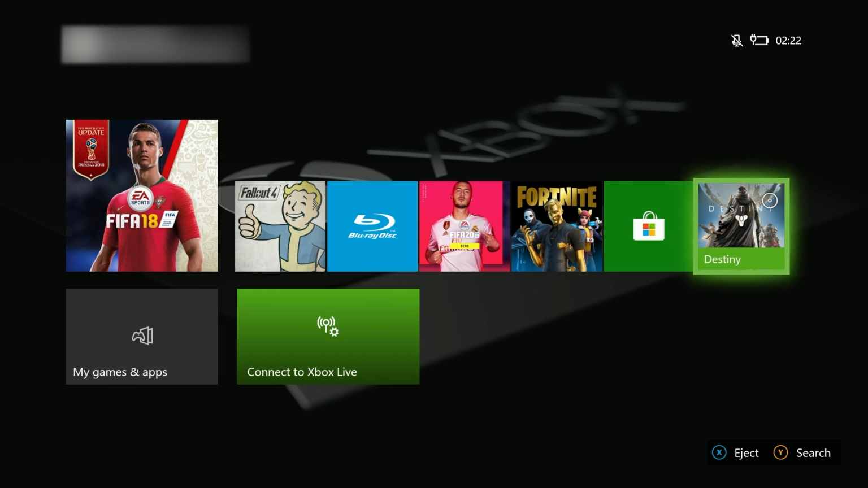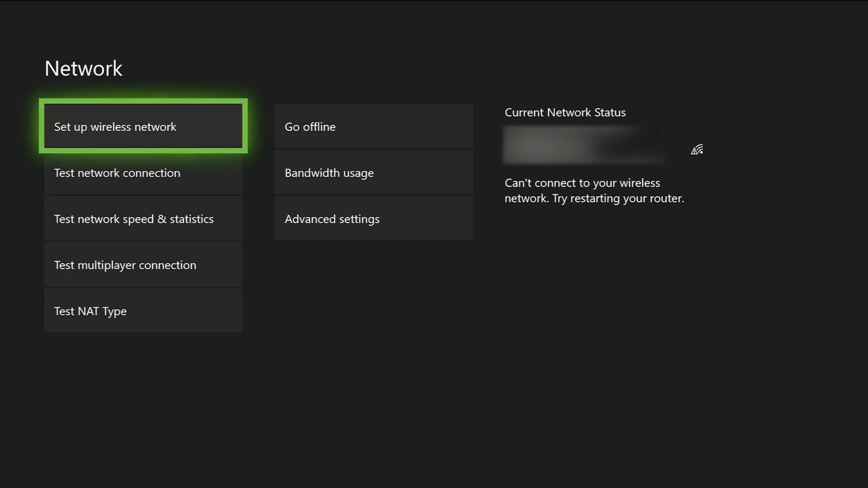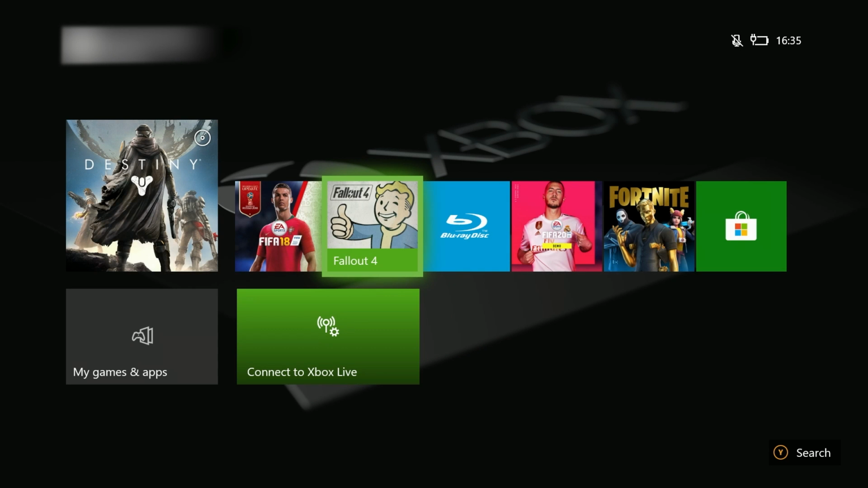And Destiny is picking up. So obviously that's got to install, unless I've already got the game. Oh, okay. They might already have it. Let's just set up the Wi-Fi and check it. Okay, checking connection, and boom, there we go. So that's working. It's going to want me to update, which is not happening. So we're going to skip that. So I can update it, but just not while I'm doing a video. Yeah, that all seems to be working absolutely fine, and I'm more than happy with that result.